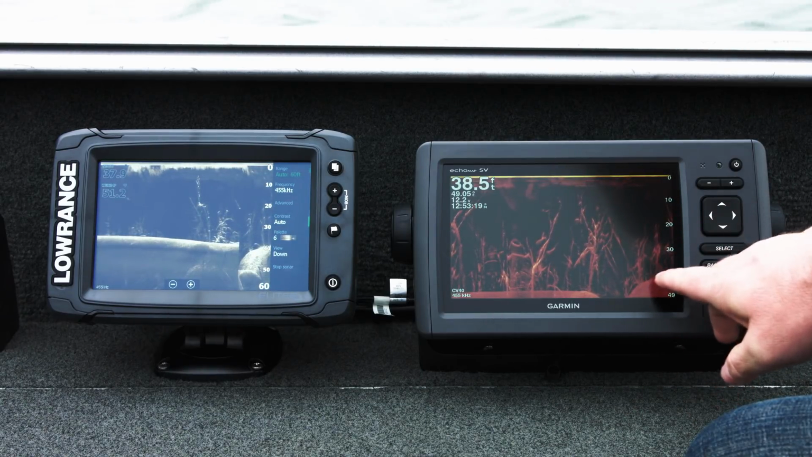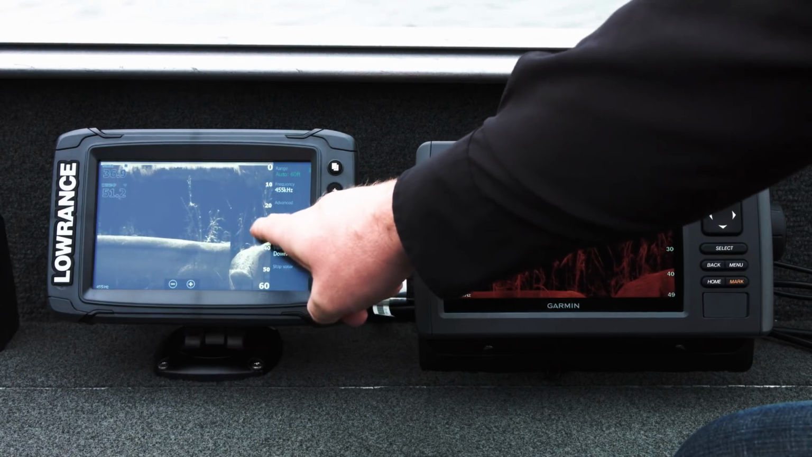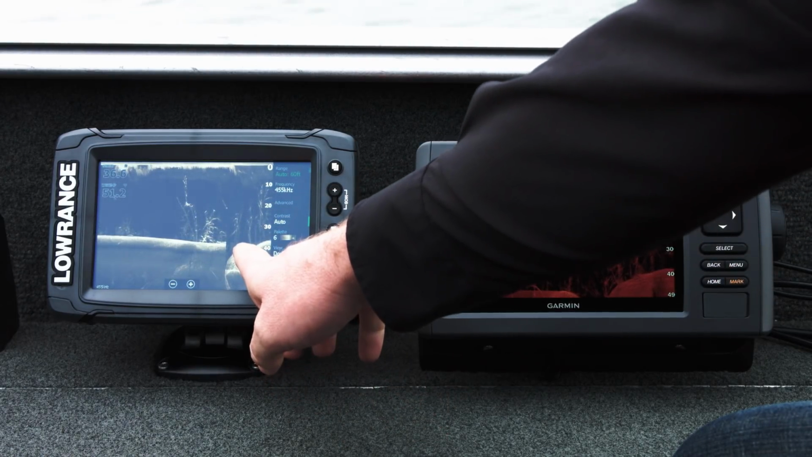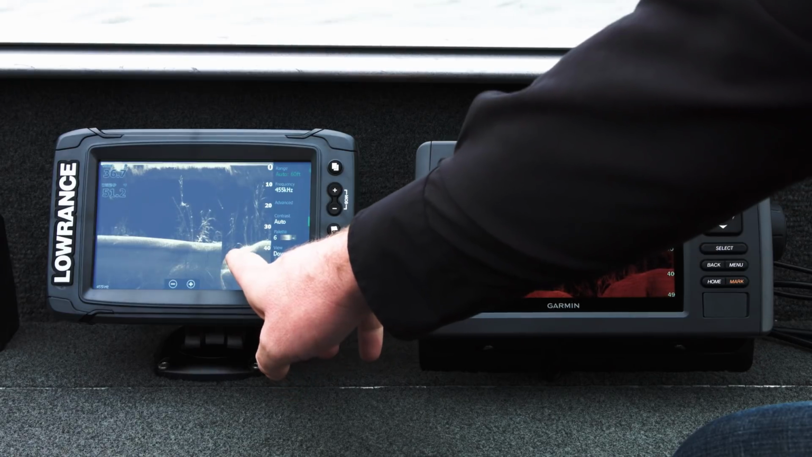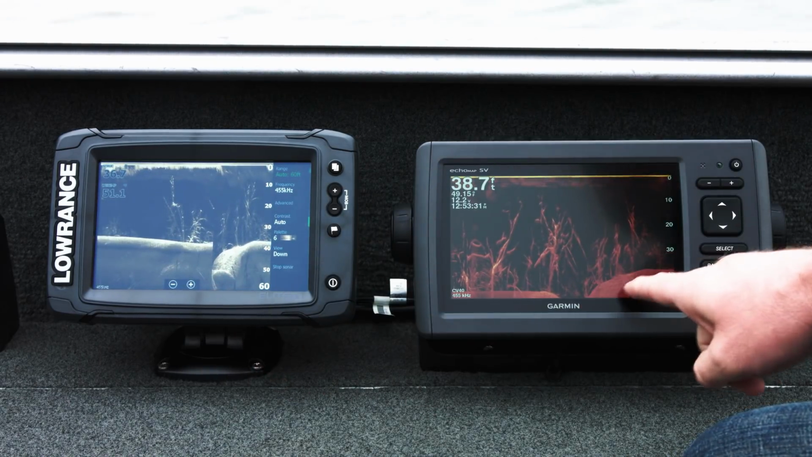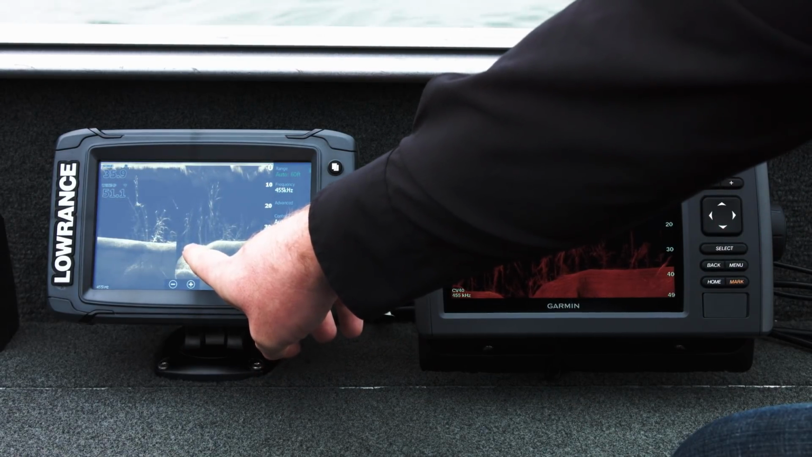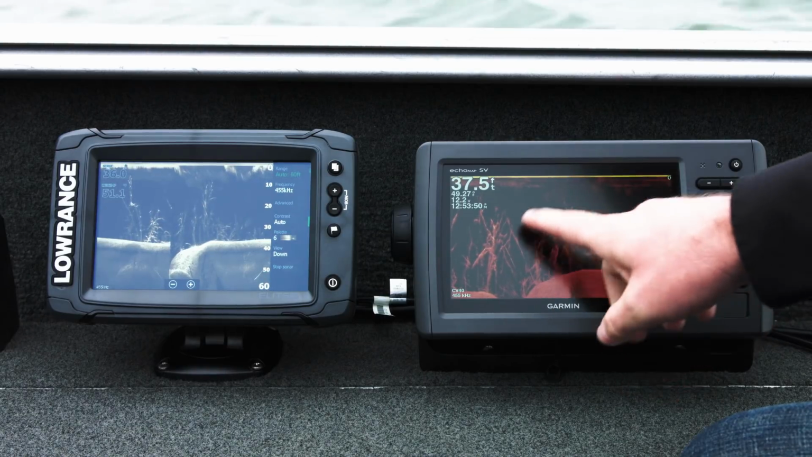See how nice and blurry this is right here? And when you look over on our unit, those are 3 distinct trees with their own little groups of branches. There's actually a nice little piece of structure right at the bottom with a white dot, which in downscan imaging terms means fish. I can't decipher that from this clump. Nice and clear on this side, I can actually even see the fish in that structure. Over here, it's a nice blurry blob.